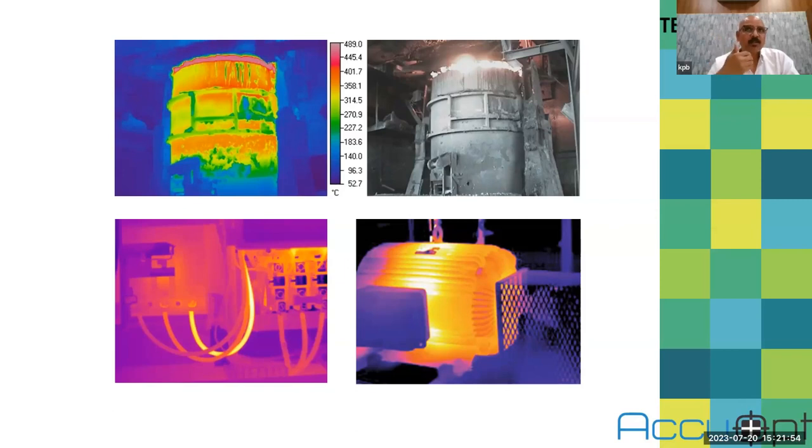Either there is a hot spot or there will be a cold spot. A cold spot is generated because slag may be deposited on this brick. So that area will be a cold spot. And if there is a weakness in the refractory, it will show as a red spot. Down there, you can see one connection is overloaded. The motor, you can see some part is getting overheated.